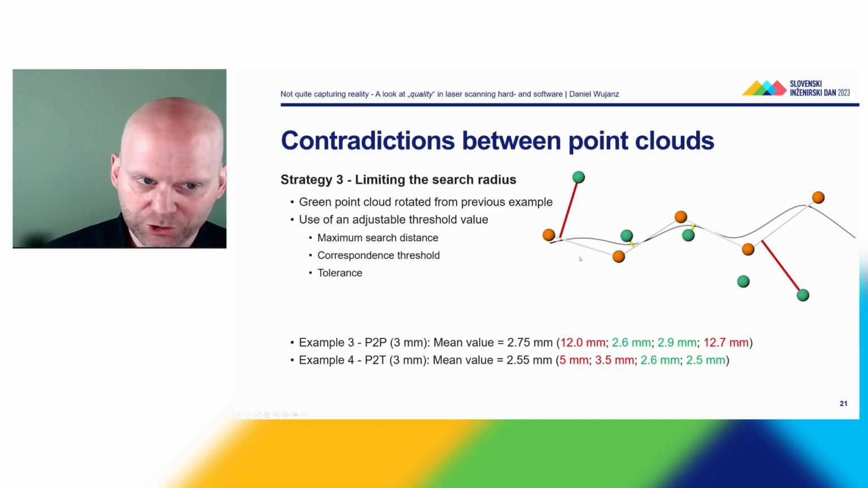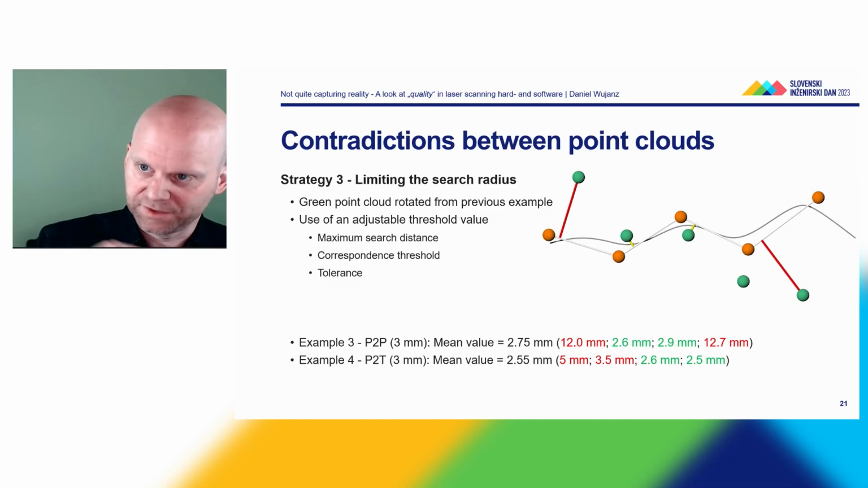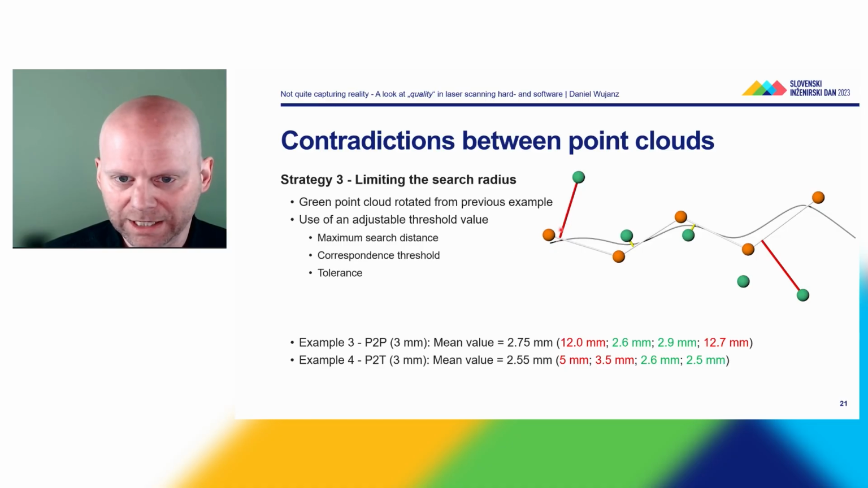And then I'd like to show you an adjustable threshold, which can be found in most software. Sometimes it's called maximum search distance, sometimes it's called correspondence threshold, and sometimes it's called tolerance. What this value does is it generates correspondences based on point to point or point to triangle, and if the length of a residual is larger than the threshold, it simply cuts it. So in this case, you can see it's now tinted in red. That means it is larger than a predefined threshold of 3 millimeters.